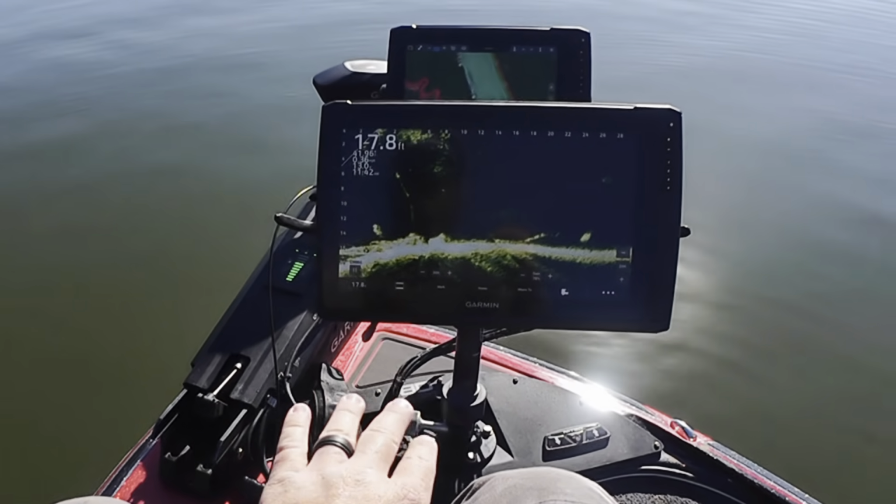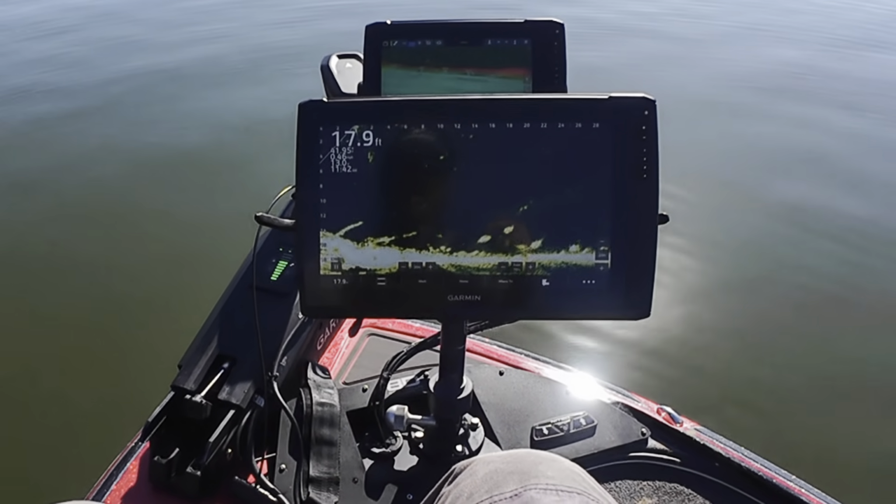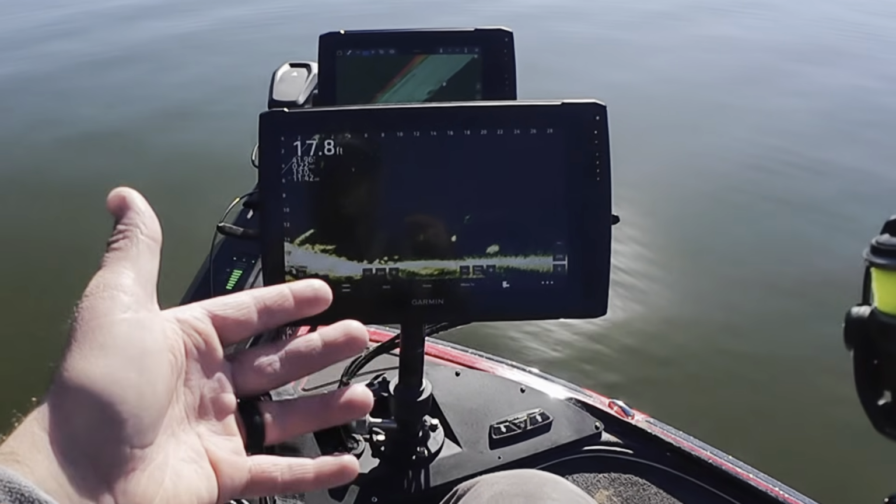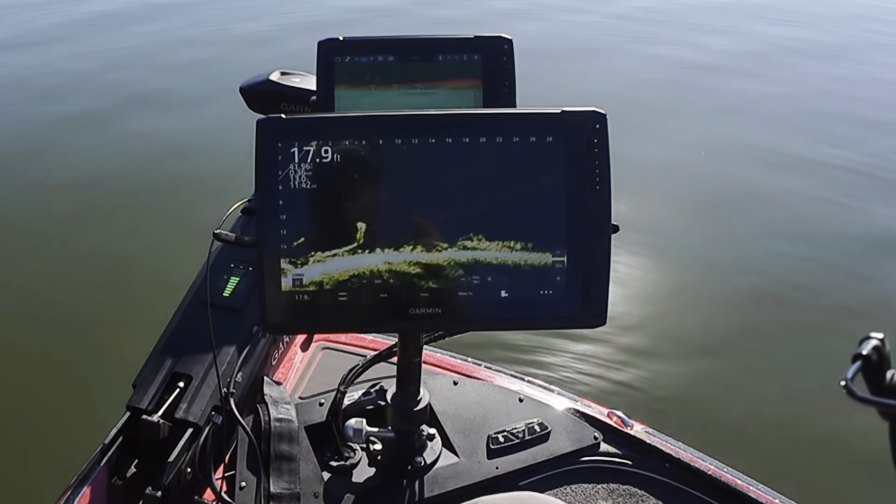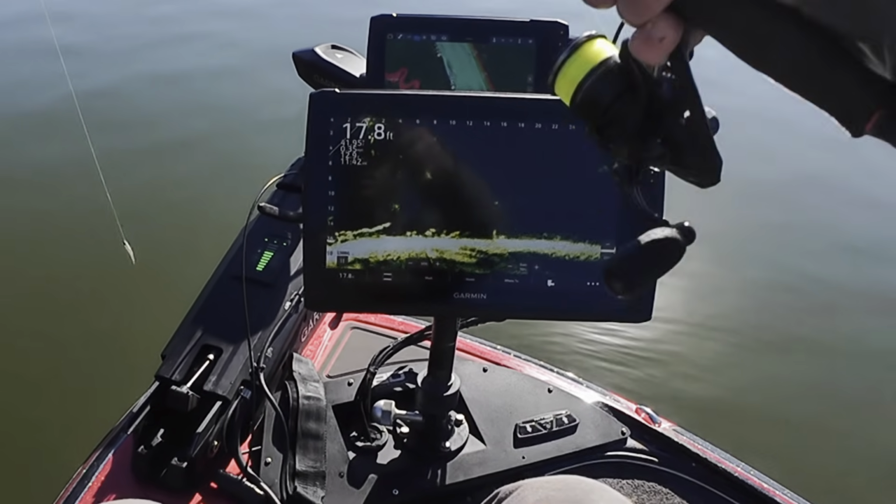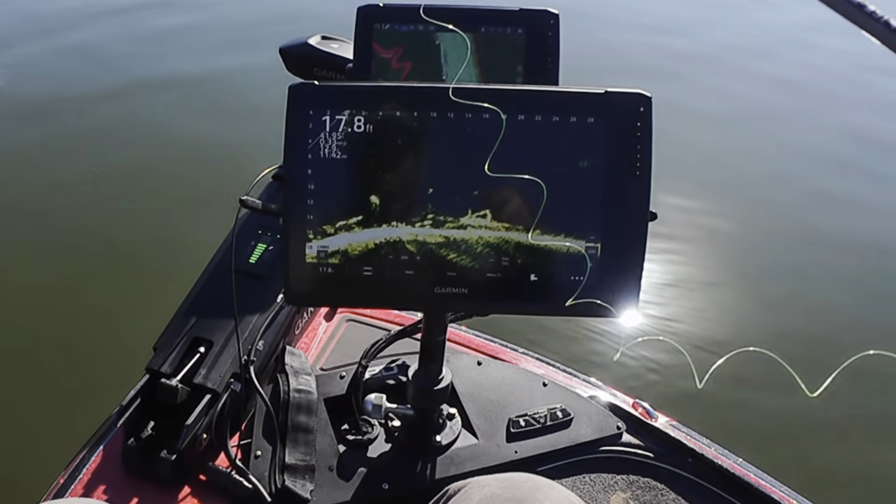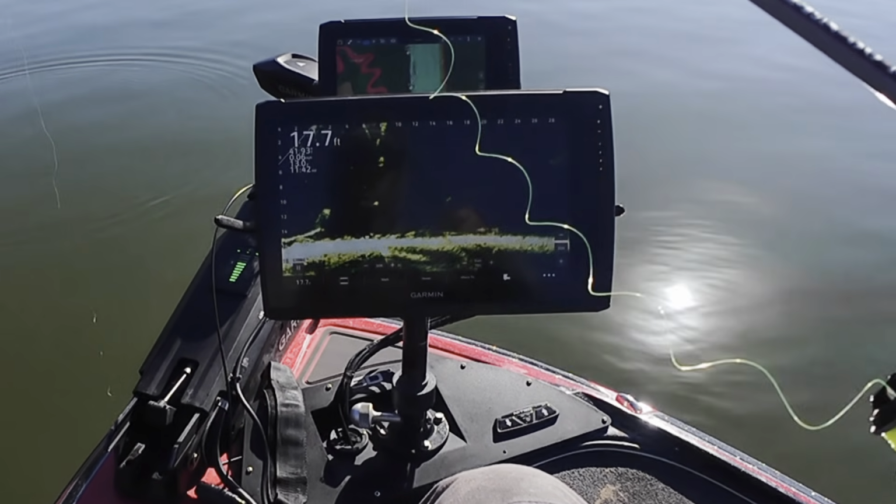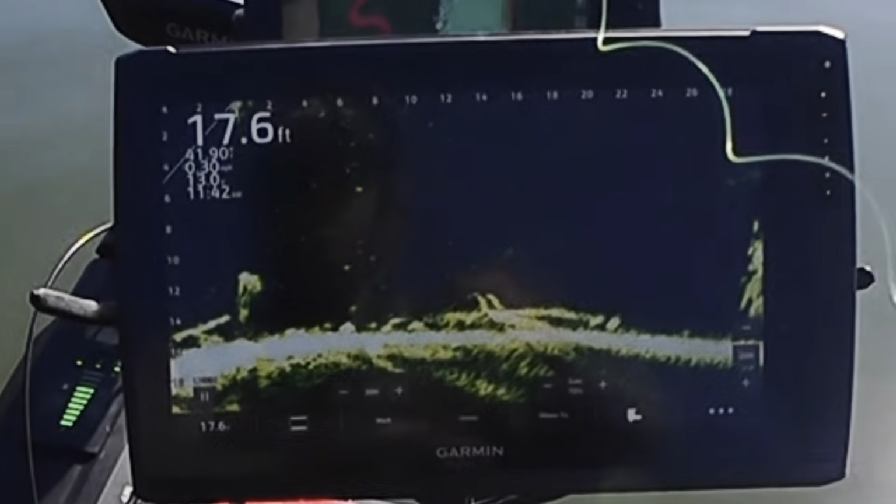Looks like most of them crappie sunk to the bottom there, kind of like I figured. I got a little too close on top of them. They probably seen the shadow of the boat. They got pressured. I mean, they're all right on the bottom right there. I didn't see any big ones in that pile, but you never know. We're gonna go down to the bottom. I mean, they're right on the bottom now.